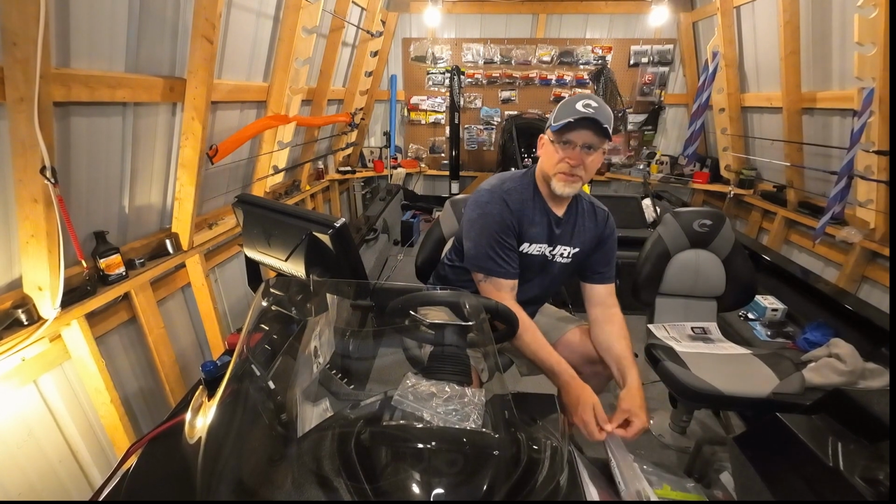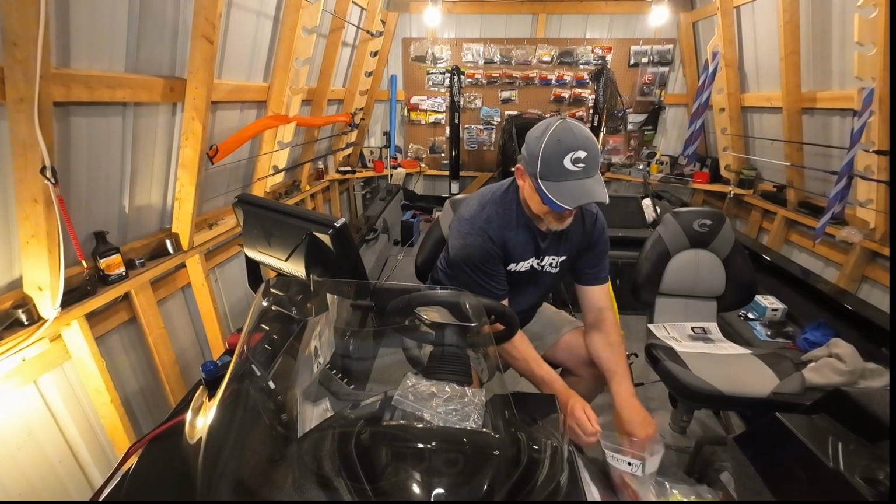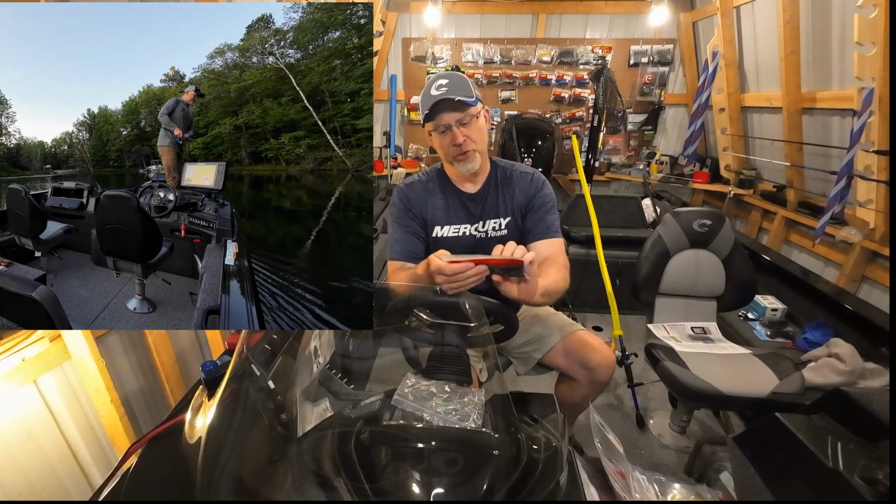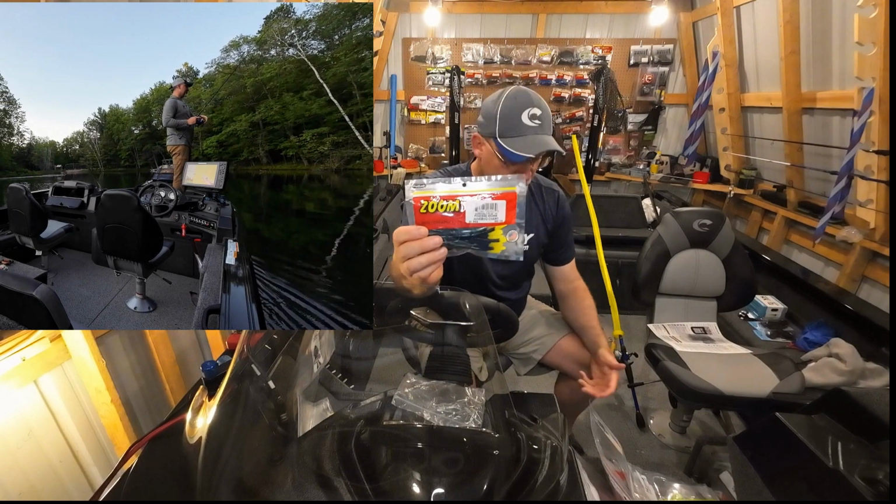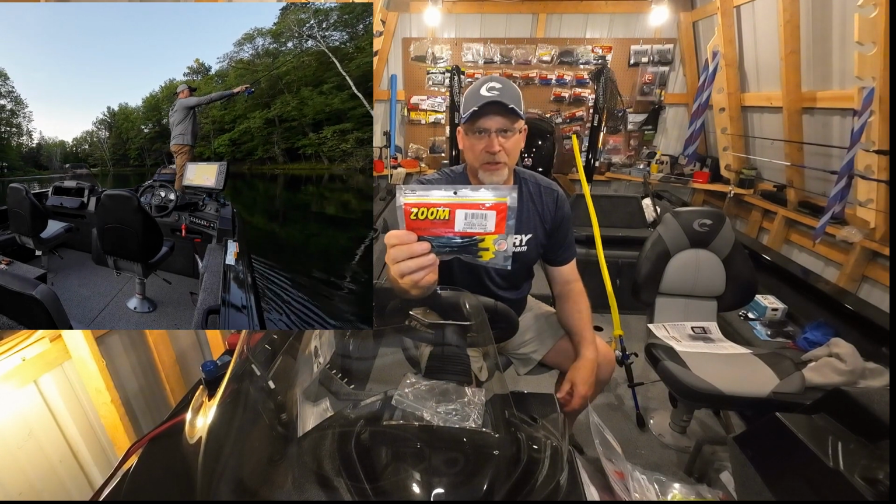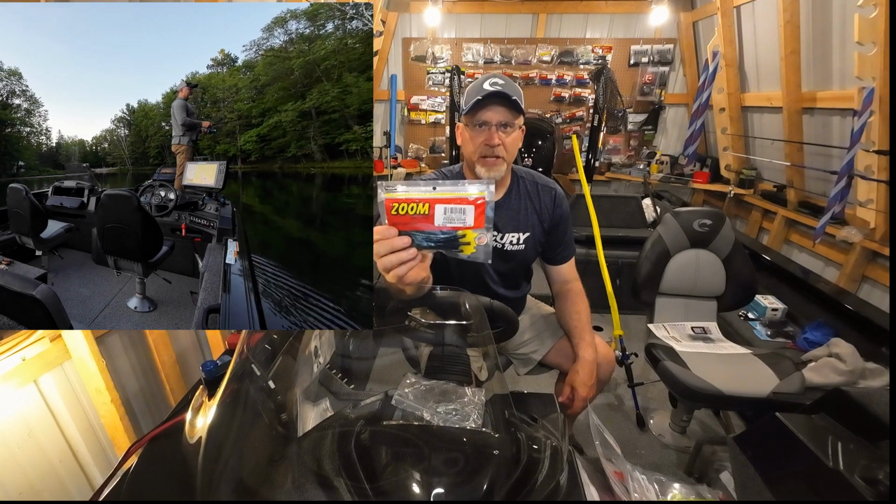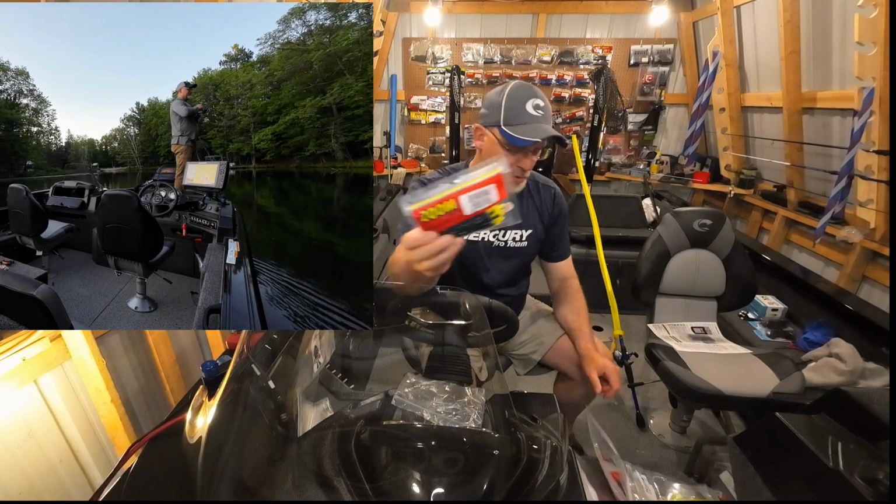And then one that people sleep on, that I think is just one of the all-time greats, is the OG Zoom finesse worm. And you can use green pumpkin chartreuse, June bug chartreuse, depending on the water clarity. But this is another deadly bait that you can use.